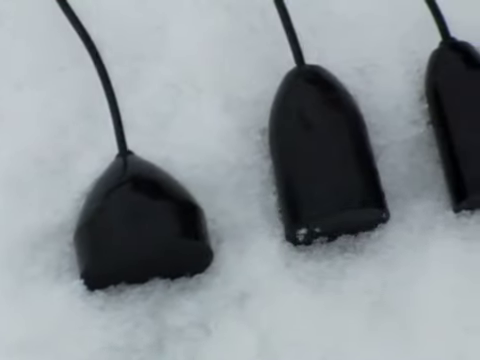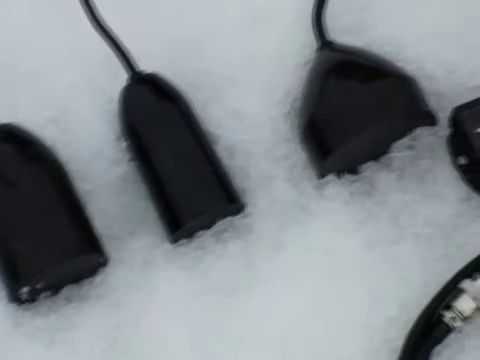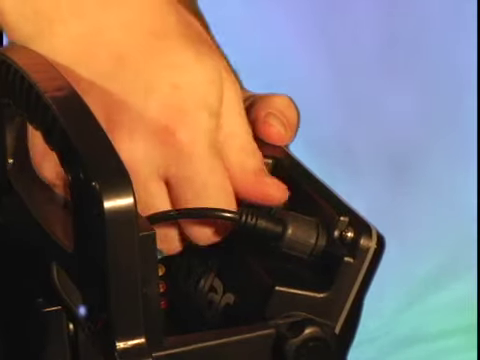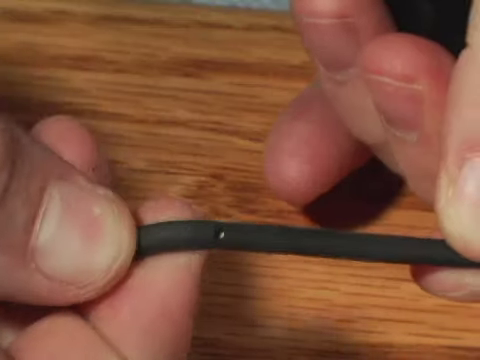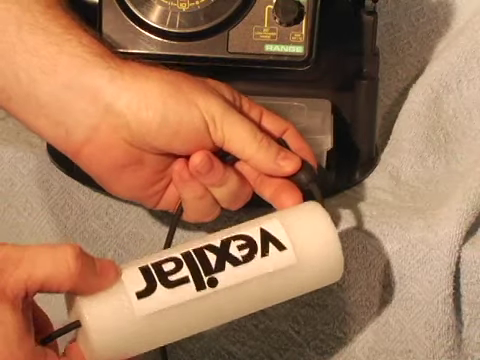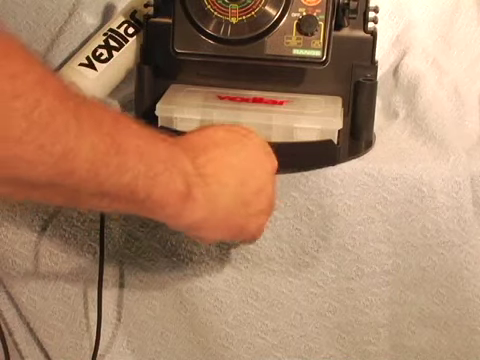Vexilar offers several beam angle configurations in our exclusive IceDucer transducer systems. Now your system could come with any of these. Whichever style you have, be sure your transducer is plugged in and tightened down. Also, check the cable for any cuts or breaks. Make sure your stopper is in place and that your float, if you intend to use it, is in good condition. The alternative to the float is the support eye bolt.